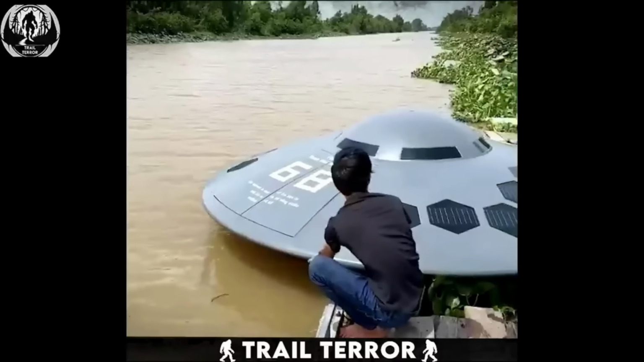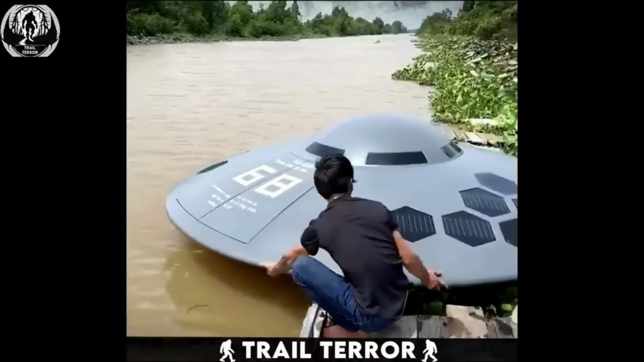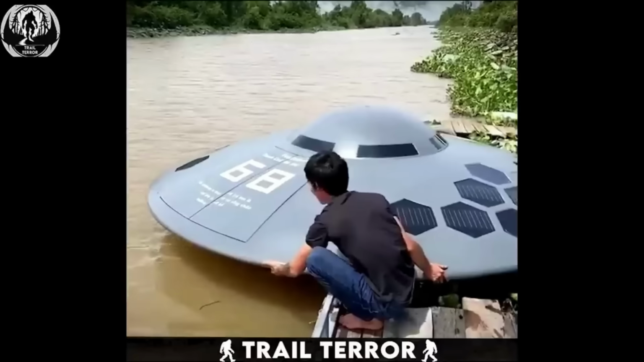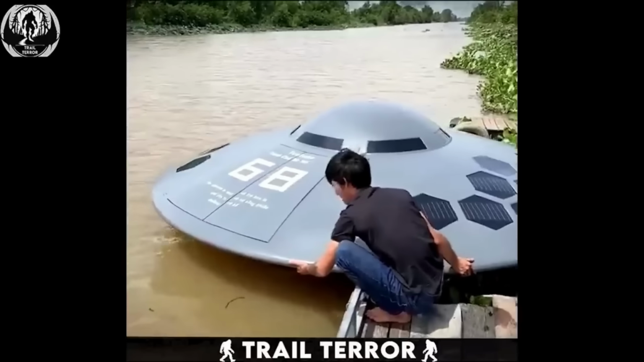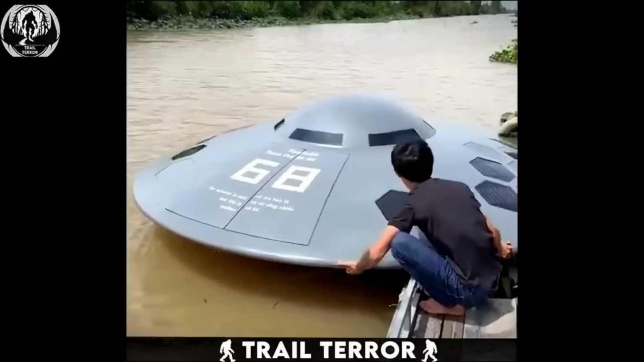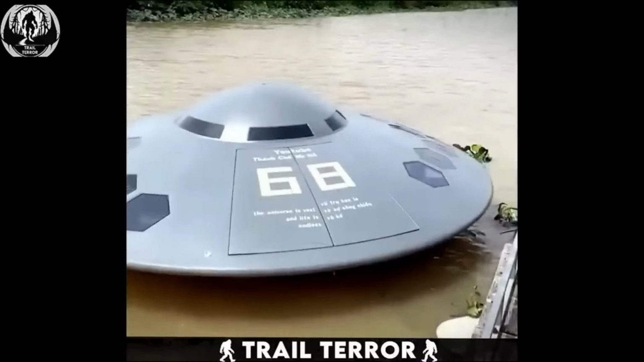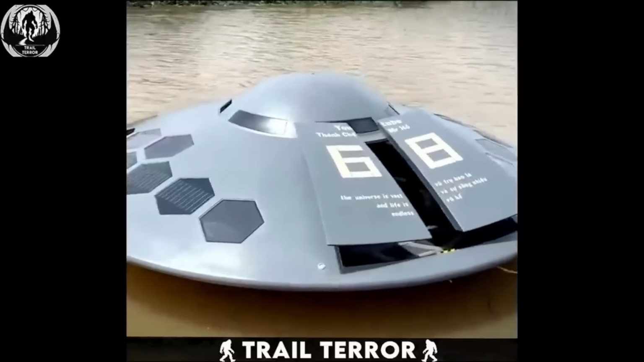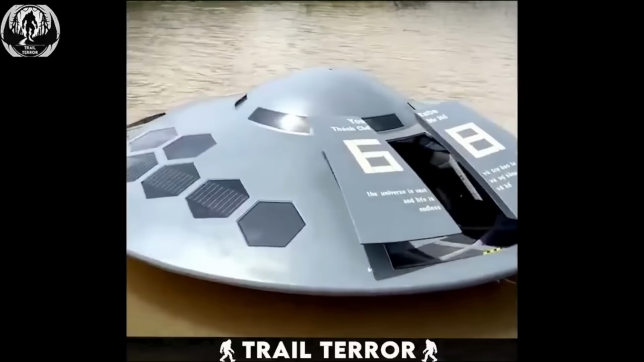This video comes from Vietnamese YouTuber Then Chi, who had a rather unusual idea for a boat. In the clip, you can see him prepping what looks like a full-on alien spaceship, casually setting it down into the water. As it touches the water, the door of this spacecraft opens on its own, just like something straight out of a science fiction movie.